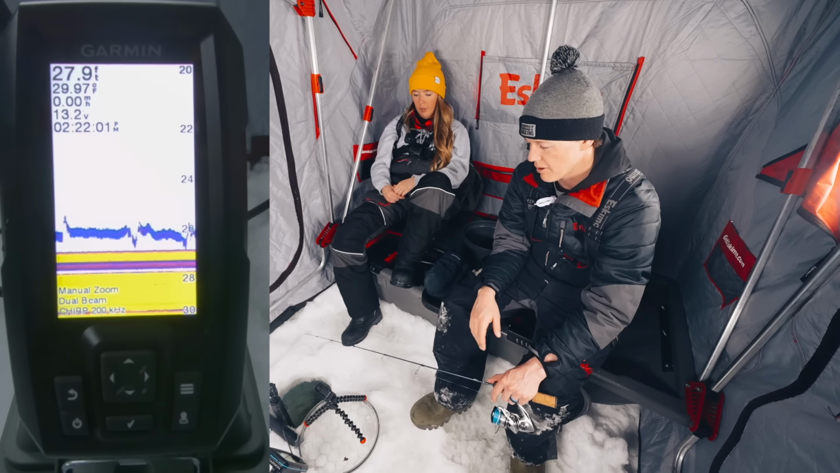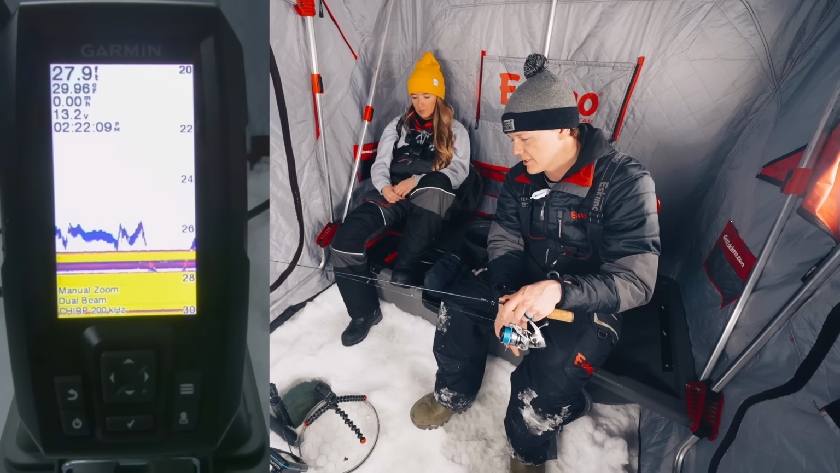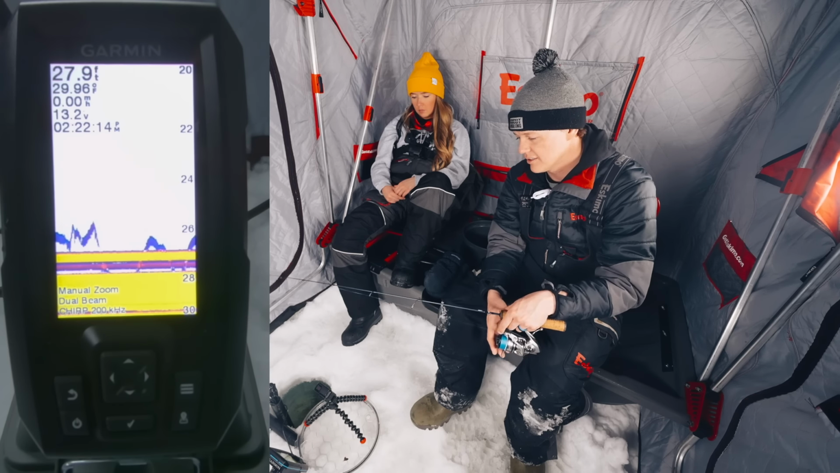Right now, you can see we're probably on top of one boulder. We'll see if there's a dead zone. Now my lure's on the bottom, lifting, lifting, lifting. So there's maybe a little bit of a dead zone, maybe one rock there. You can kind of see the lure come through that rock.